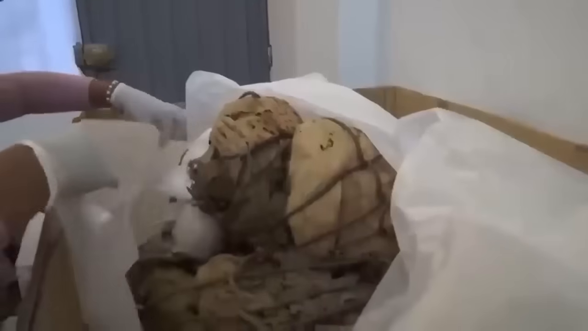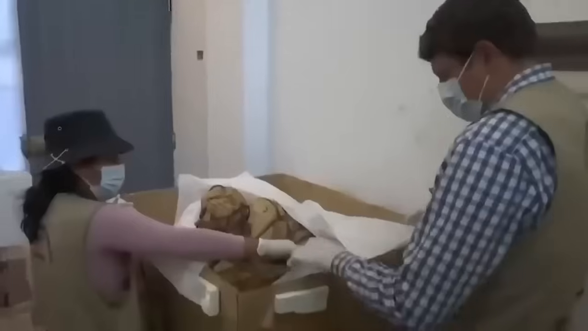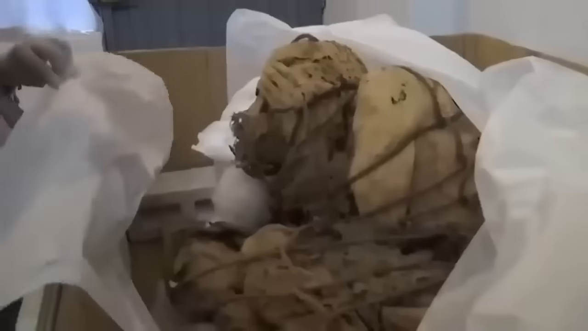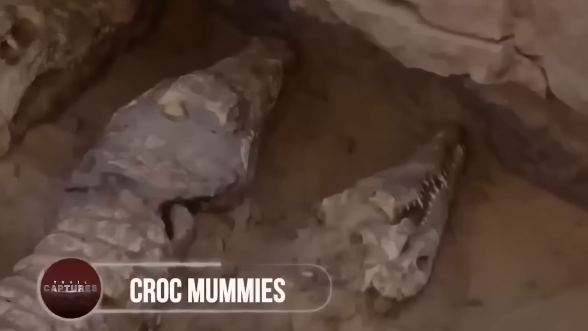But with his hand covering the face and whole body being tied with ropes, the mummy is not a victim, but actually it was a part of their custom that was practiced around hundreds of years ago. Yes, researchers believe that the whole binding process may have been some kind of ritual, practiced to preserve the bodies forever. Croc mummies.